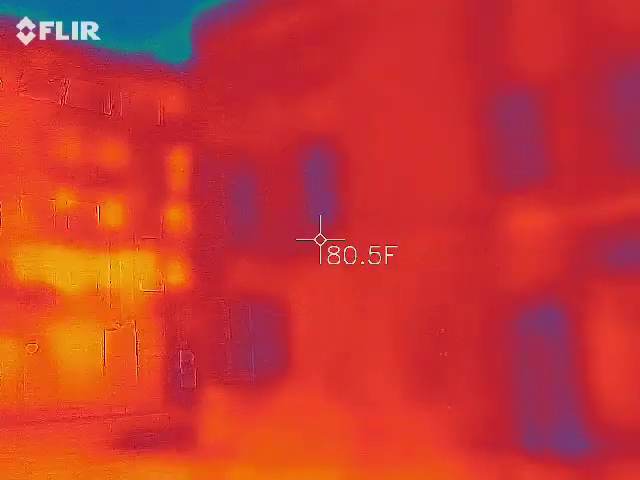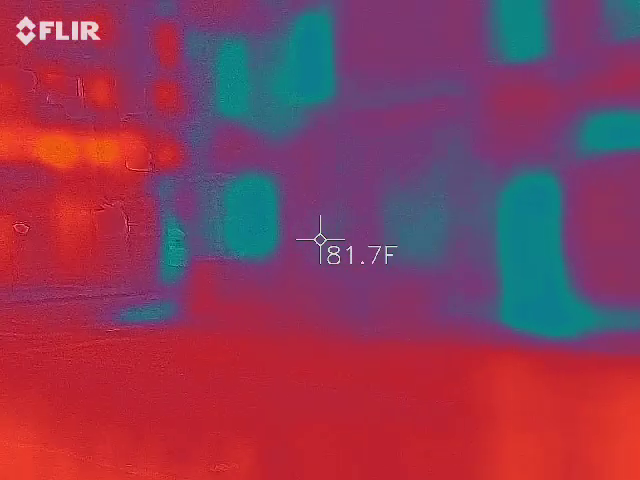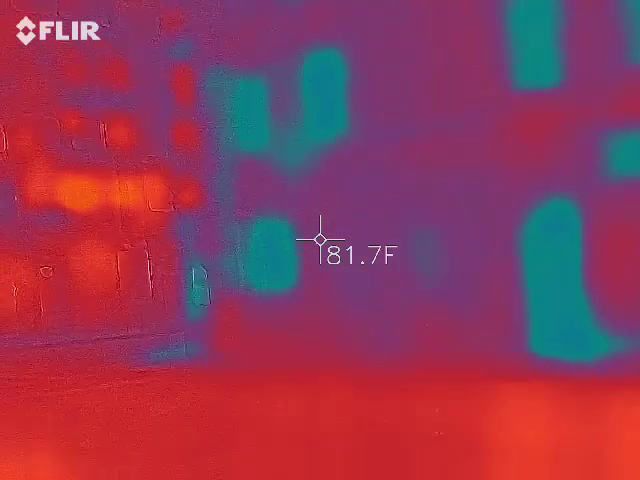I don't want to spend too much time here because that part is residential. Like people live back there. Okay. So that's why we're on this side of the street. Oh, there's nobody in here though? Nobody in the front of the building. Oh, cool. So I can shoot through the windows.